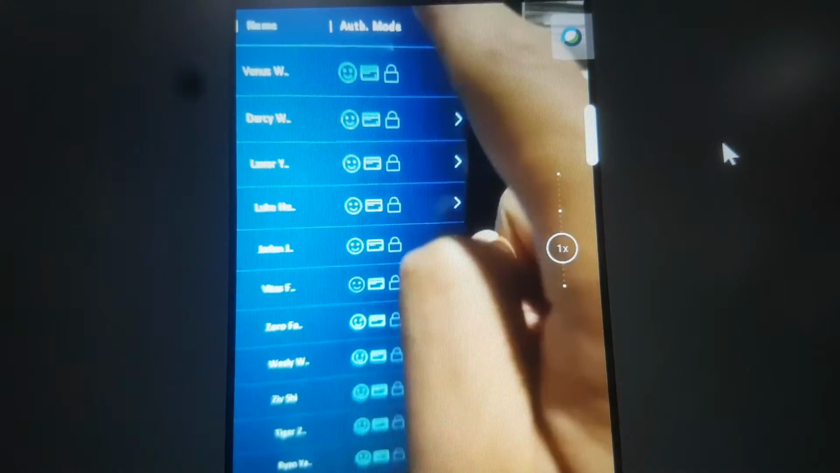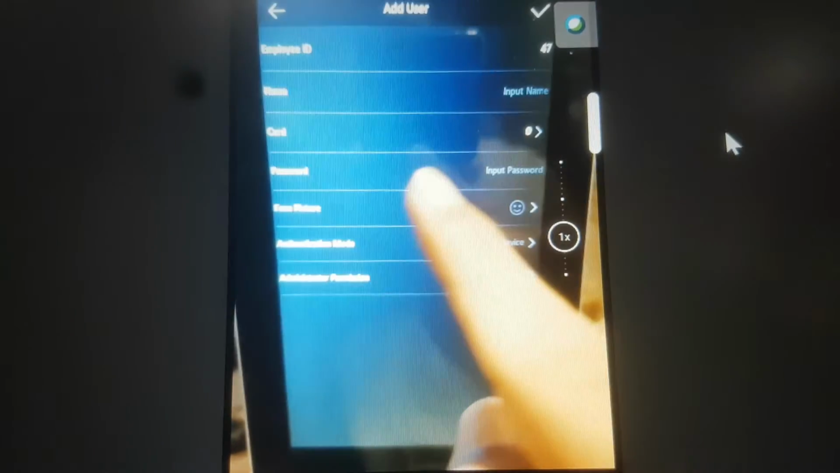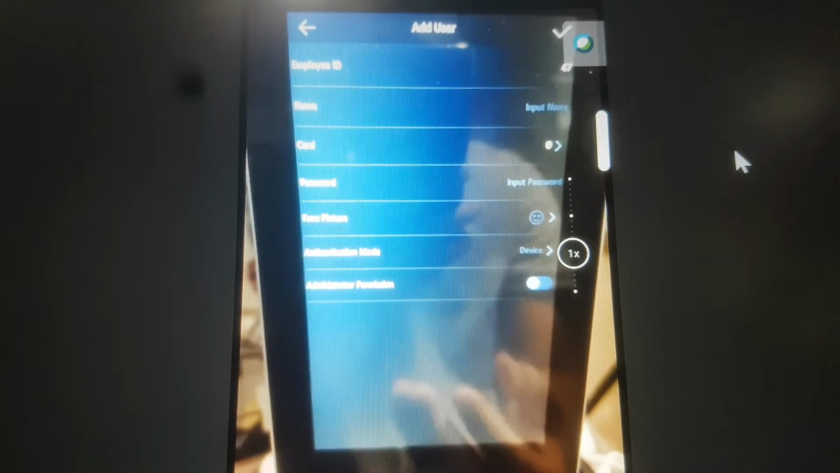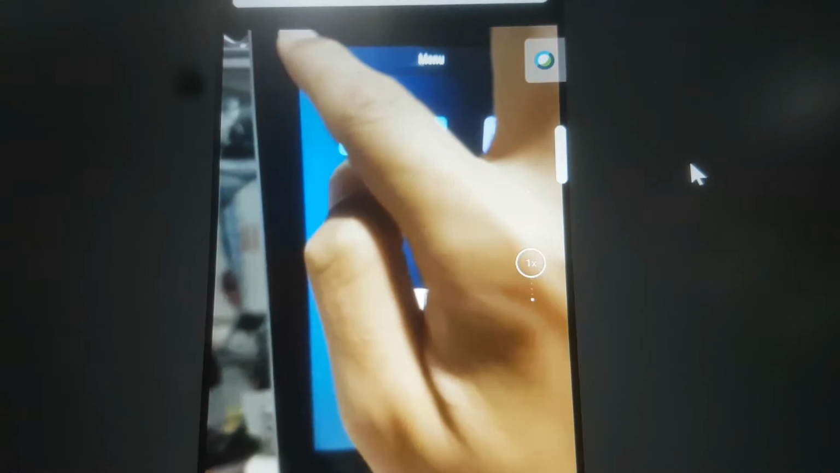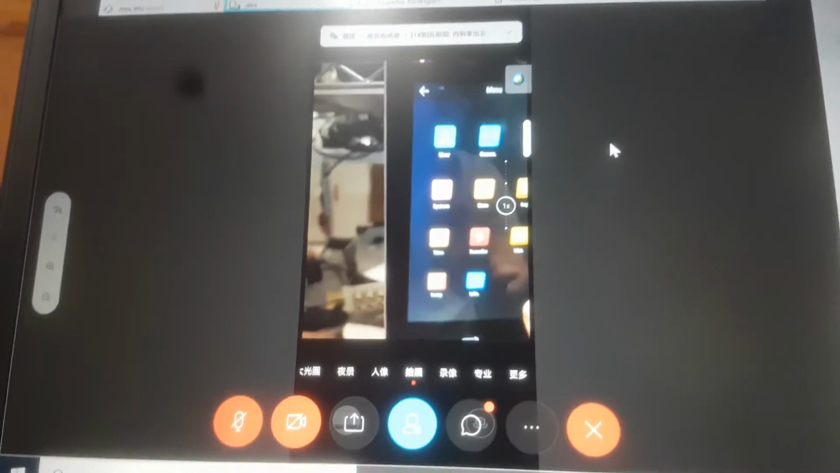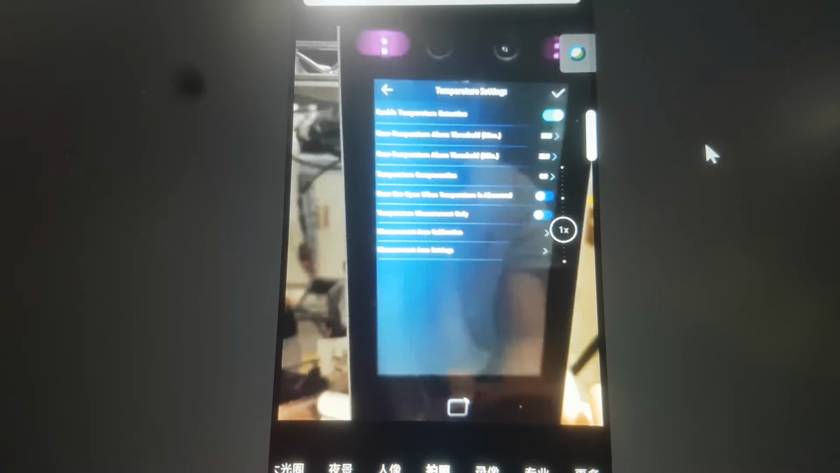Sorry, first we support the card. We support the card, and the second is we support the password, and also we support face image. So you can use your face, use your card, or use a password for the authentication. This is a touchable screen, and here, this is the temperature setting. This is only for the temperature measurement. Here is for the alarm threshold. For example, when our device takes a temperature value more than this threshold, we will trigger the alarm. And from here, we also support temperature measure only.